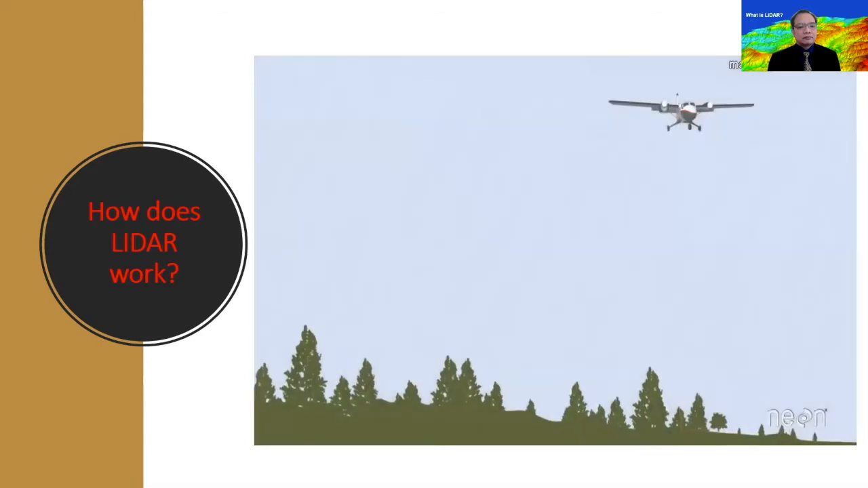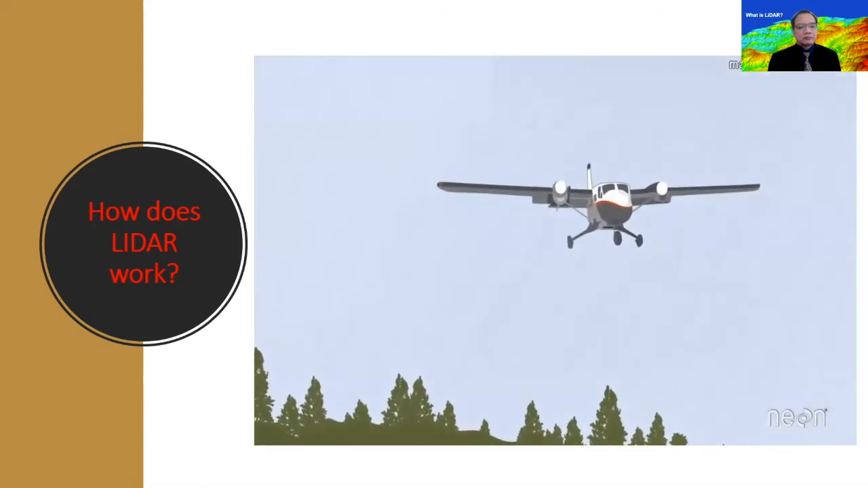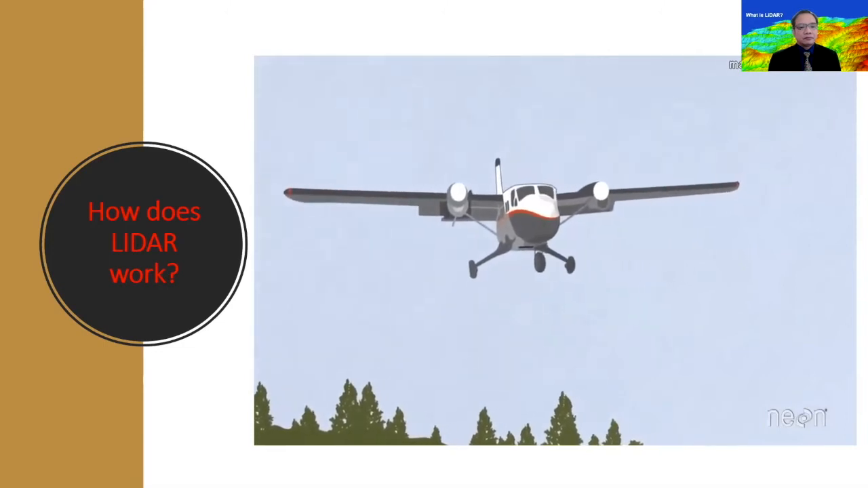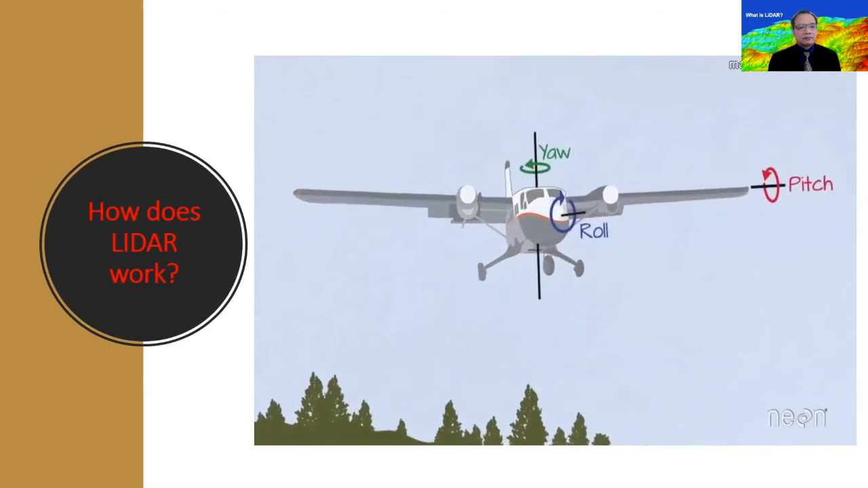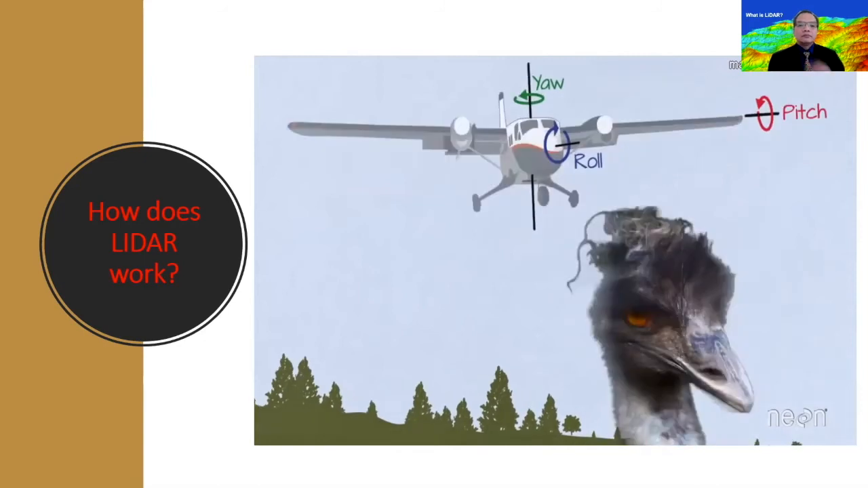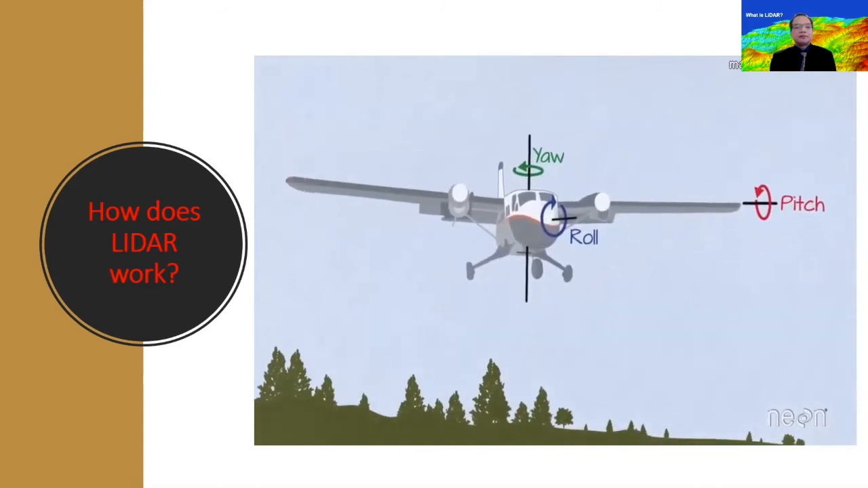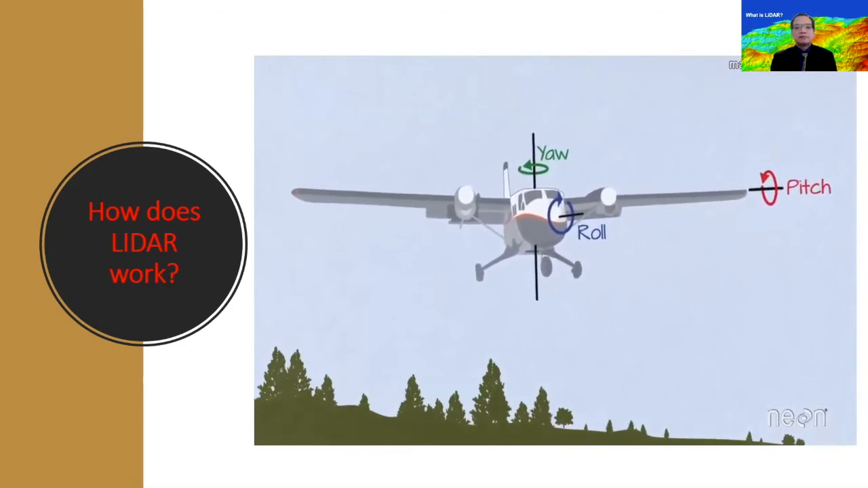So now we've got the basics down, but there are two more things that a LIDAR system has to consider when calculating height. First, the plane rocks a bit in the sky as it flies due to turbulence in the air. These movements are recorded by the Inertial Measurement Unit, or IMU. No, not EMU, IMU, so that they can be accounted for when height values are calculated for each LIDAR return.